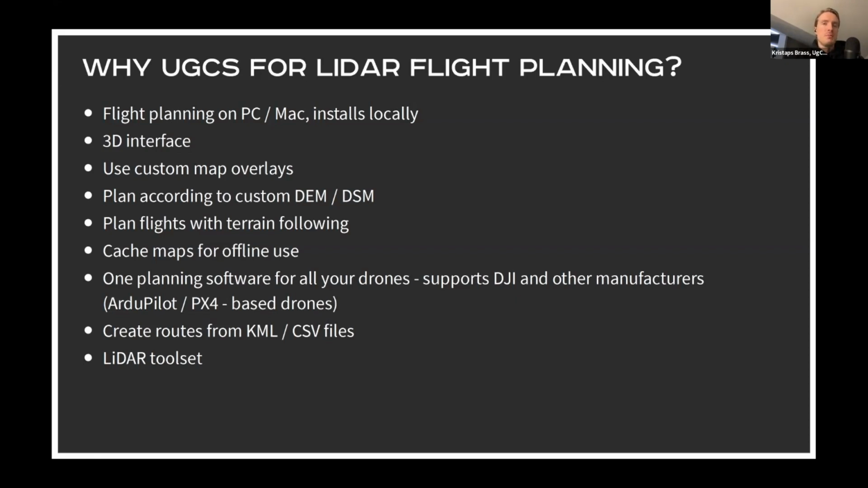So you can also use custom map overlays, which is actually also quite useful when you're flying in remote locations. For example, you can fly over a certain area, take pictures, stitch your own map together, and import it into the flight planning software. And then when you'll be flying over this area the next time, or for example, with the LiDAR system, you will be able to see in a lot more detail what will be located underneath the drone and if there are any obstacles or things that you should be aware of.